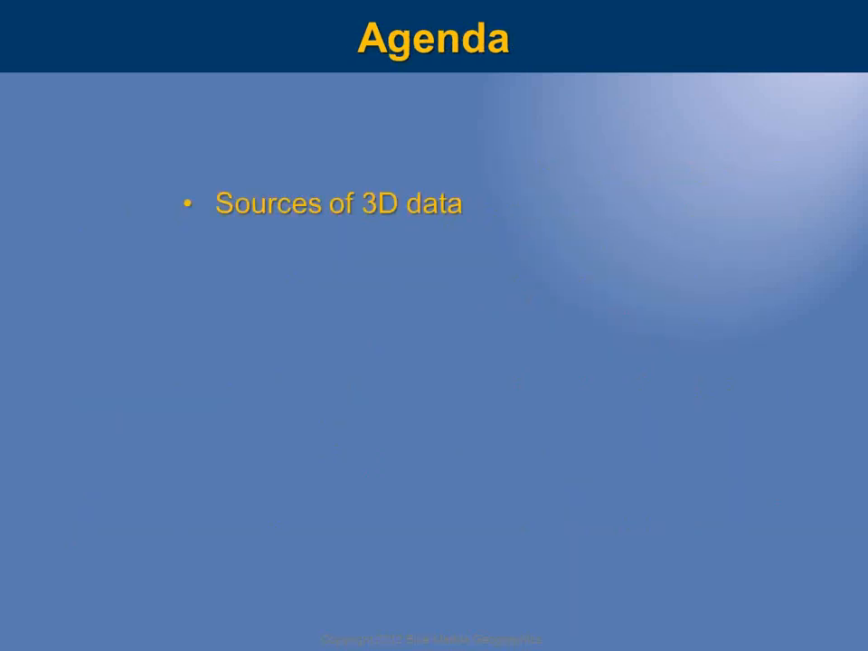Specifically, our agenda today, we're going to first look at some sources of 3D data. There are excellent online sources, especially for those of us here in the US, and we have some worldwide sources as well that we can point you to. We're also going to look at accessing data from very simple files, even little text files, where we can actually generate terrain surfaces from a text file.